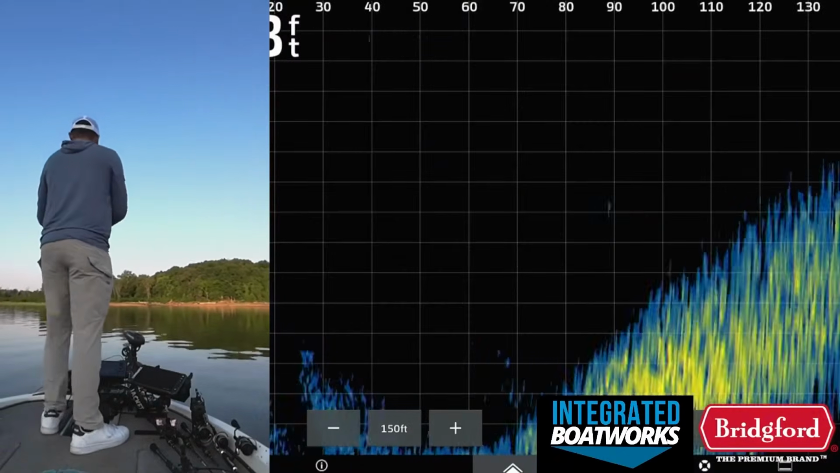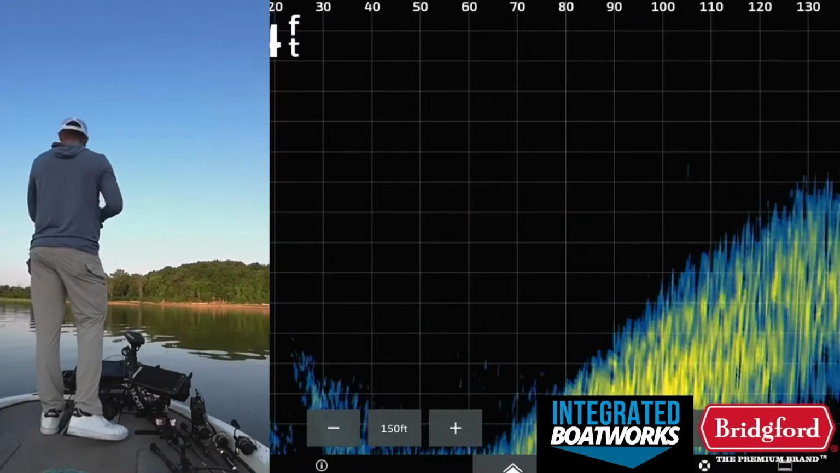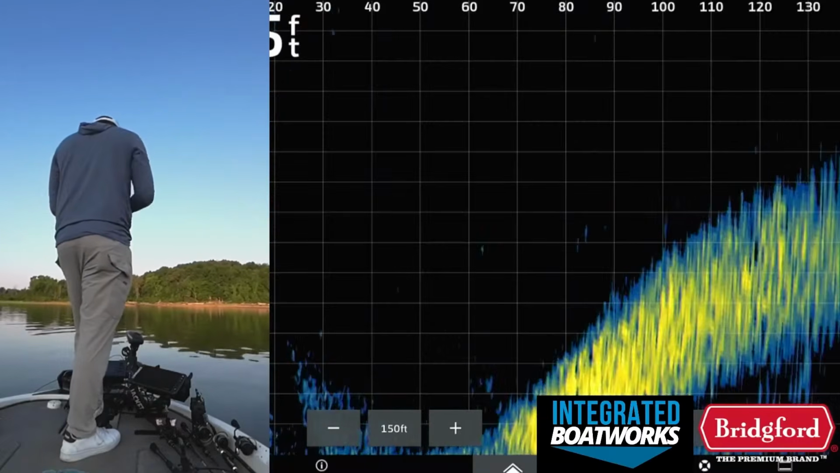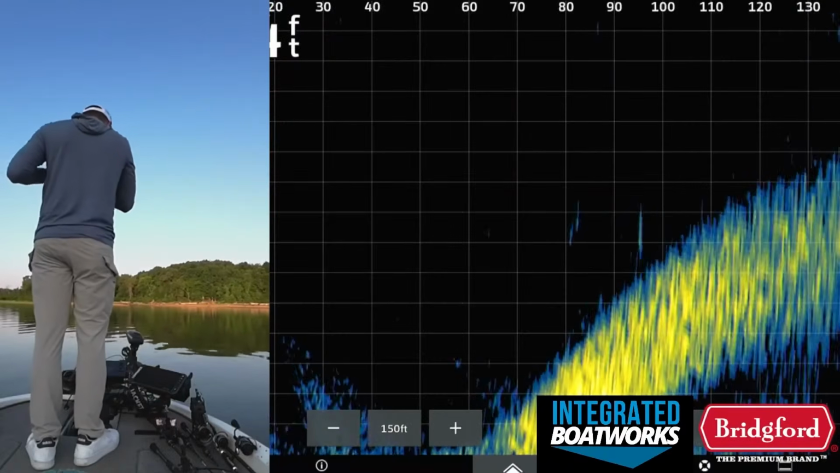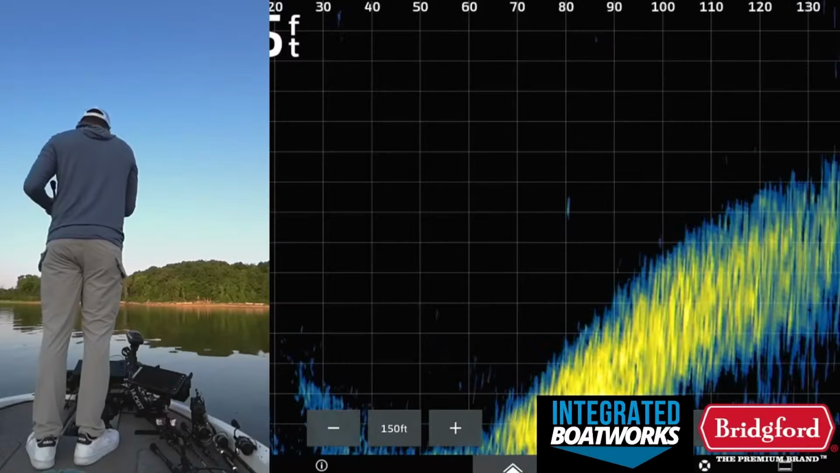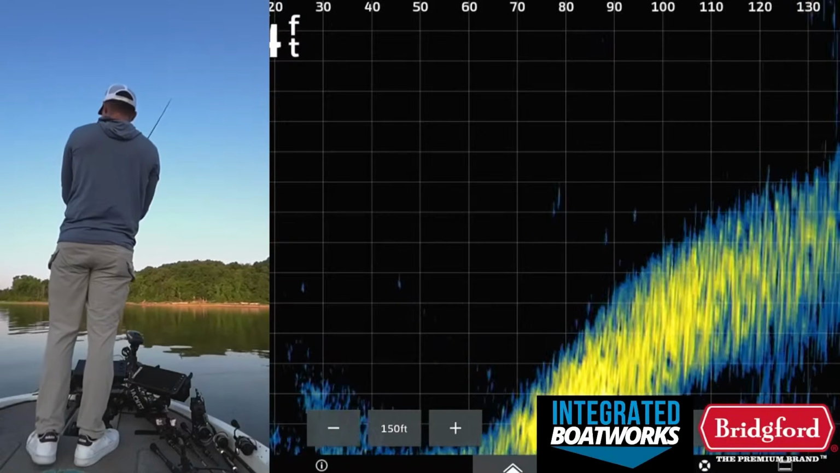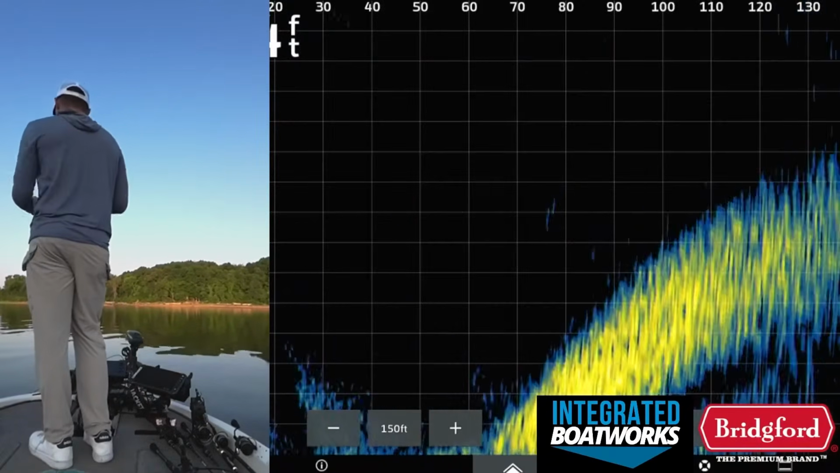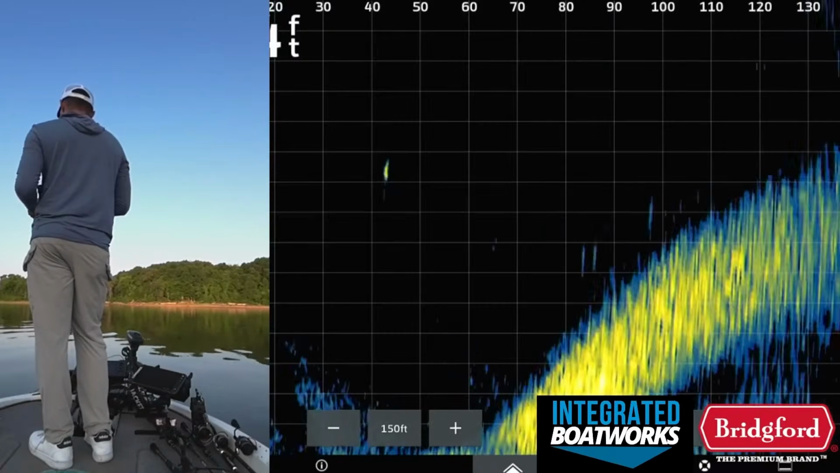I do end up catching more fish probably with the Livescope on than I do without it. But at the same time, I spend more time fishing than graphing, which in general is not a good idea offshore. You should be graphing more so than fishing. Look at all those fish right there. And I also stay on spots, I feel like, sometimes for too long. I'll try to fish a spot for 30 minutes when I probably should only fish it for 10 or 15 minutes. And that happens quite often too, so I'm trying to avoid that.